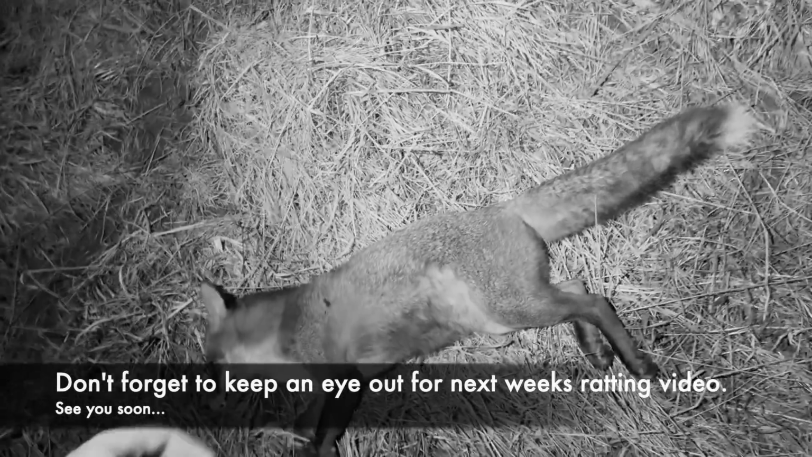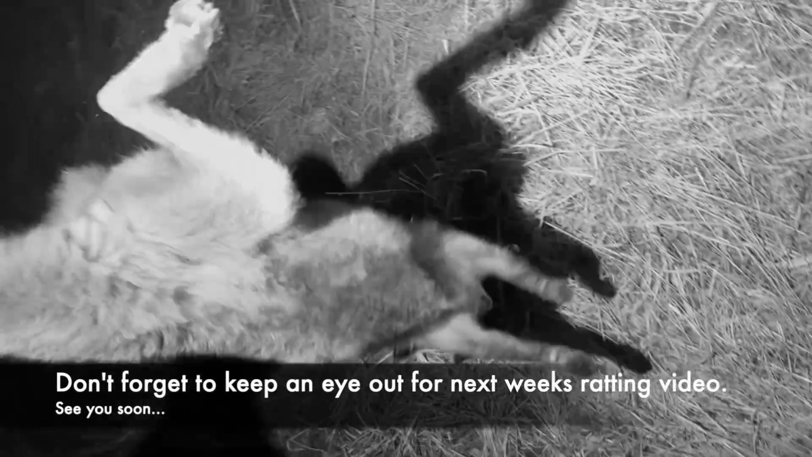Well, this is one of our best wild bird drives on the farm, so that is a great result. Pregnant vixen. So just saved ourselves a lot of work there.